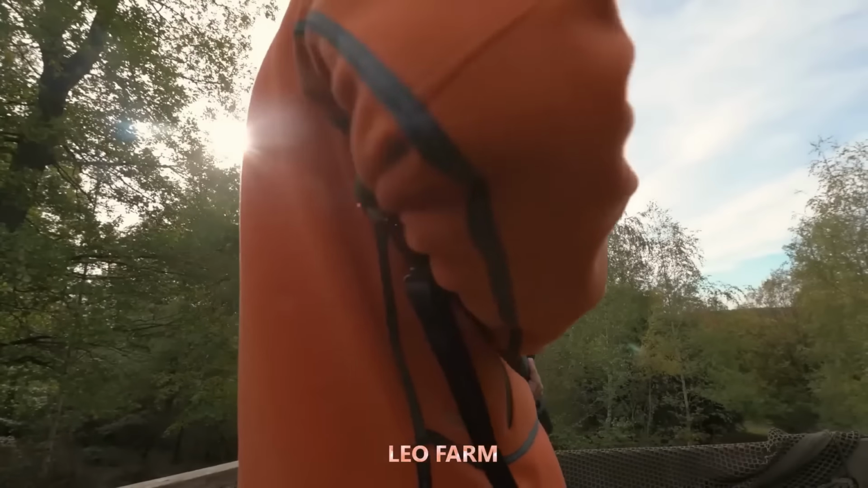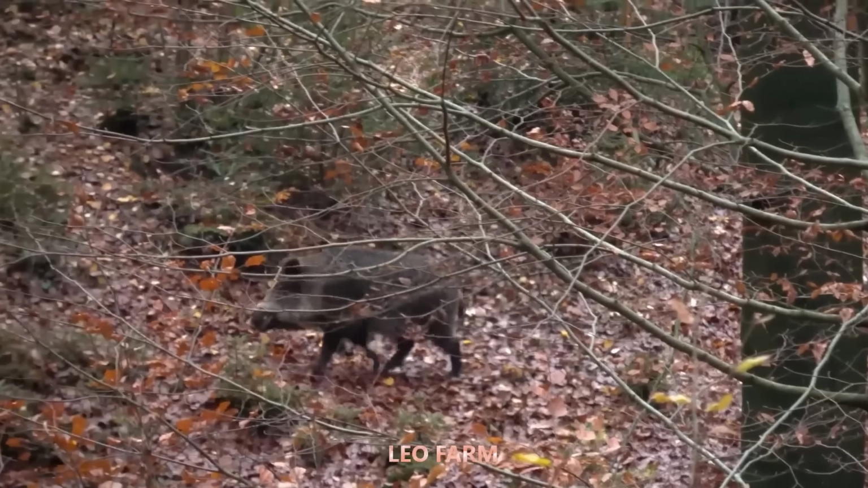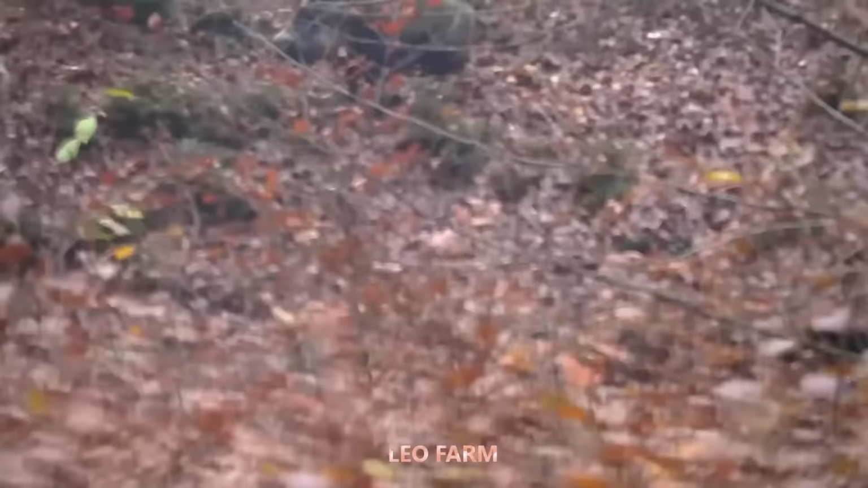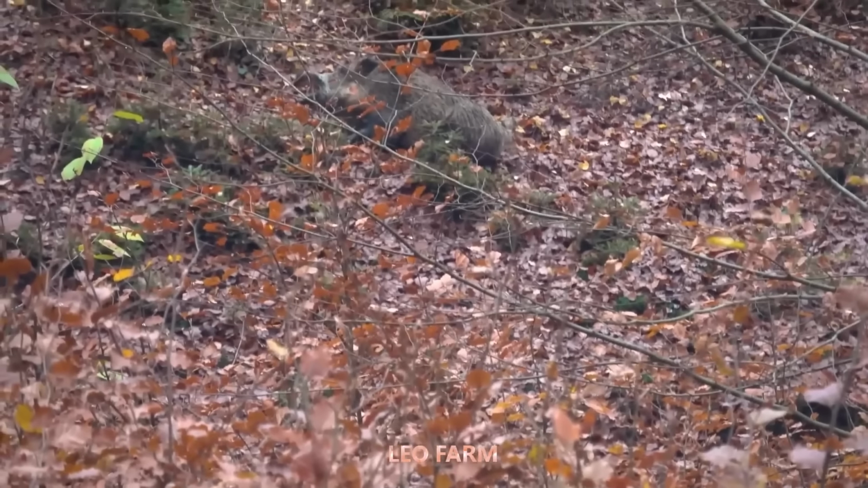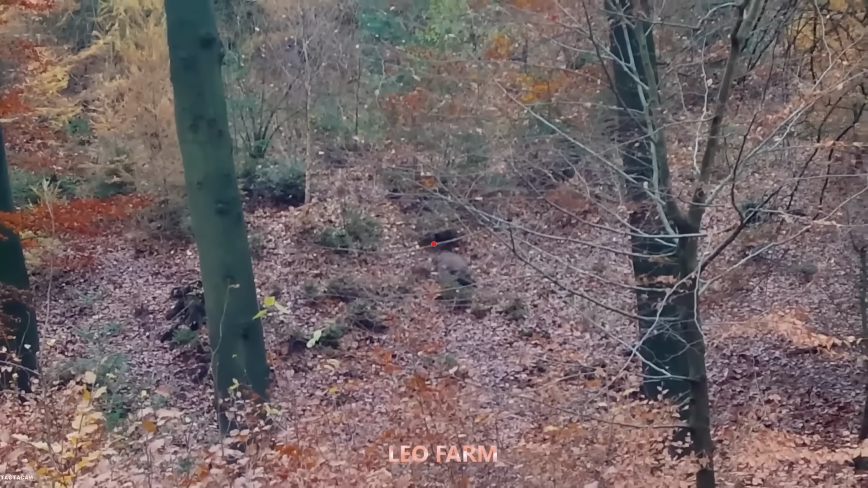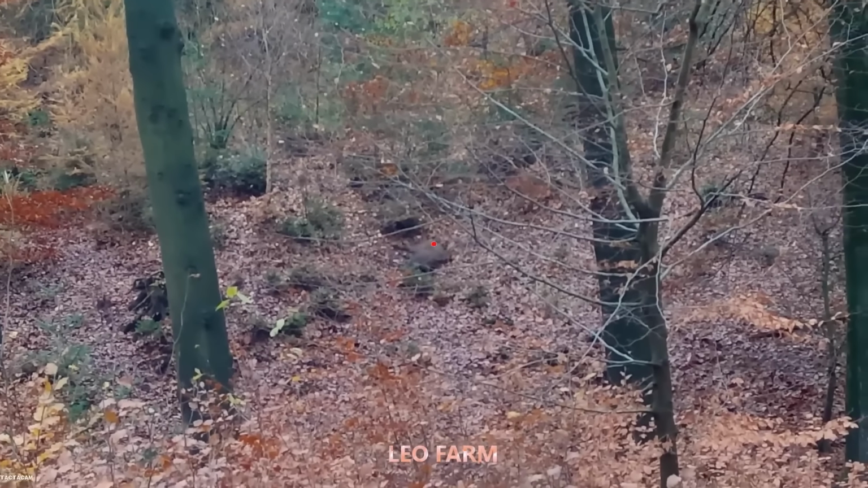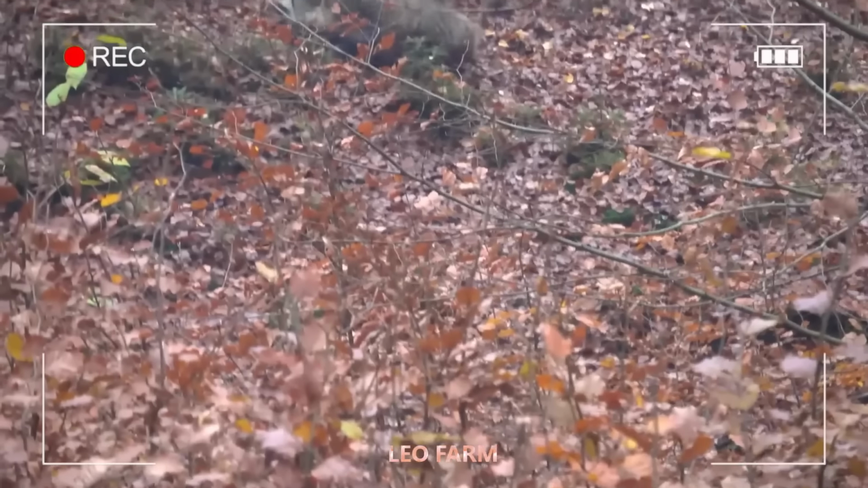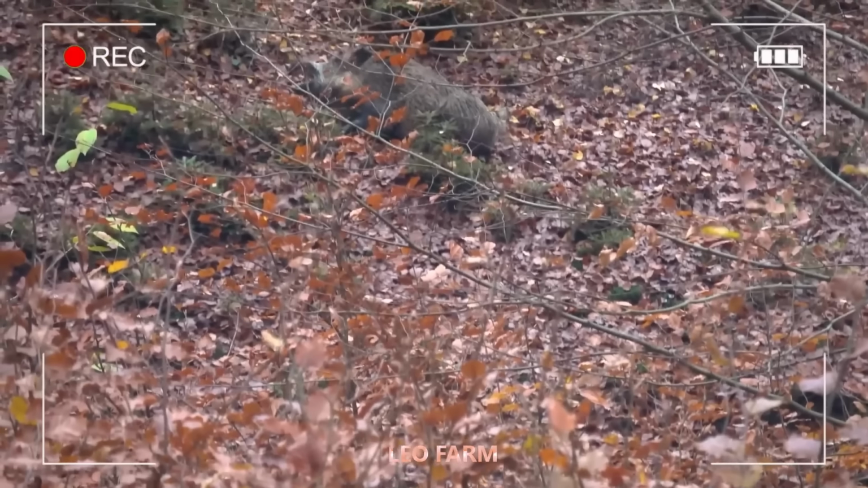Meanwhile, on the western side of the forest, James had trapped a wild boar that was casually searching for its dinner. It was completely oblivious to its surroundings, lost in its meal hunt. James patiently waited for the boar to move into the perfect position. Now was the time. His finger tightened on the trigger, and the bullet shot forward. The boar startled, turning back, but before it could react, it collapsed.